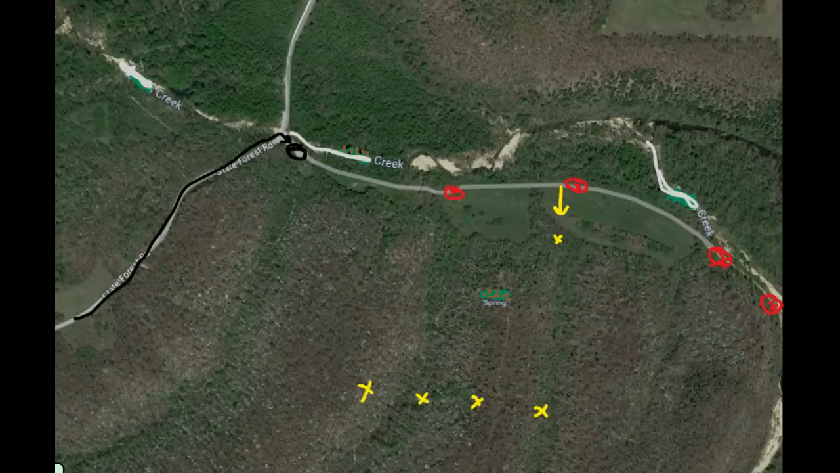Now on that wagon road, you can see that yellow arrow pointing back into the brush, and the little X would be about where the video was taken with Shane's thermal camera. The X was back in the wood line. So that's where they were standing, and he was filming back into the brush line and the wood line of that woods there.